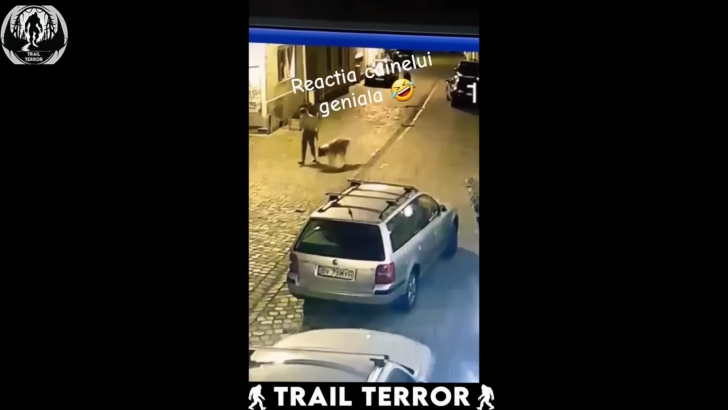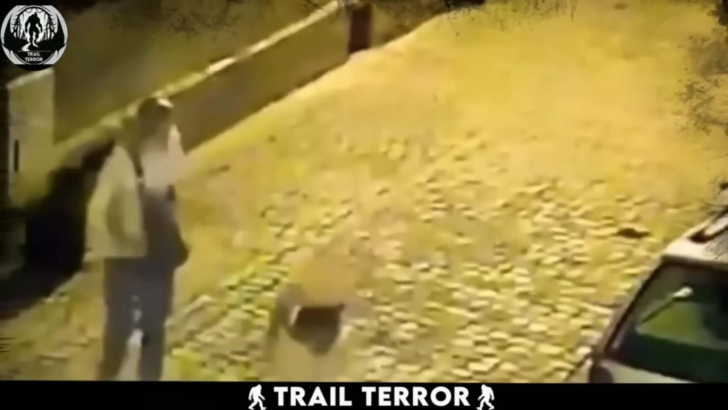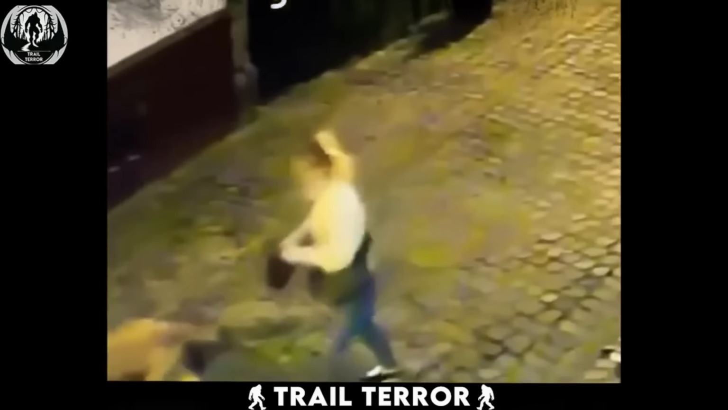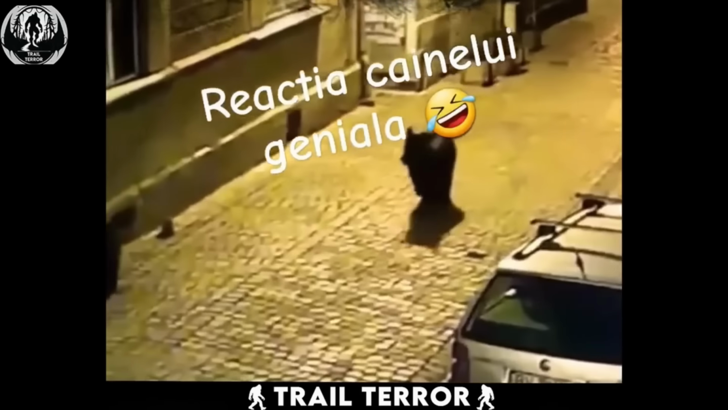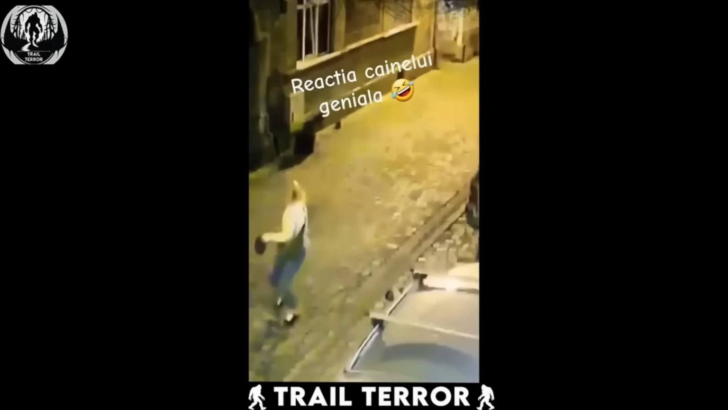A typical evening stroll. A well-lit city street. Suddenly, a dark shape lurches at the edge of the screen. Is it a large dog? The woman's pet senses it, turns, then bolts. She whips around, bracing herself, but it's no dog. It's a bear in the middle of the city. She and her dog take off, escaping the unexpected danger.